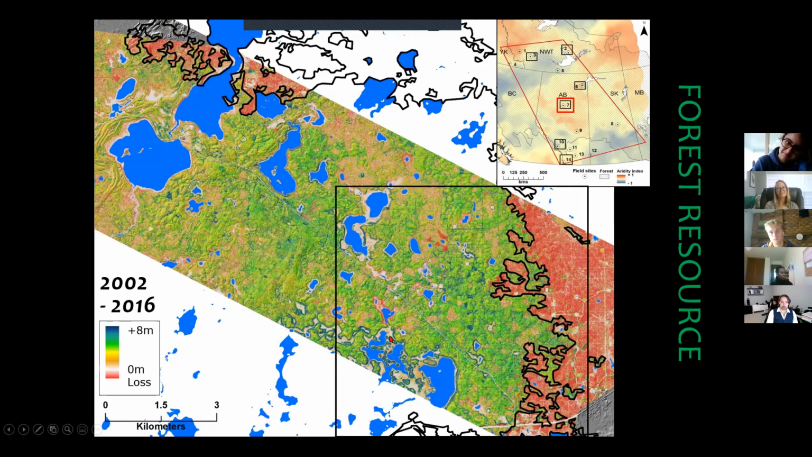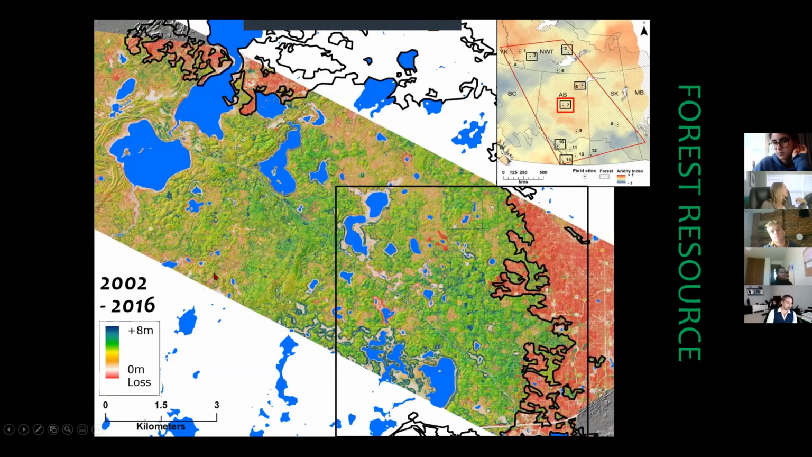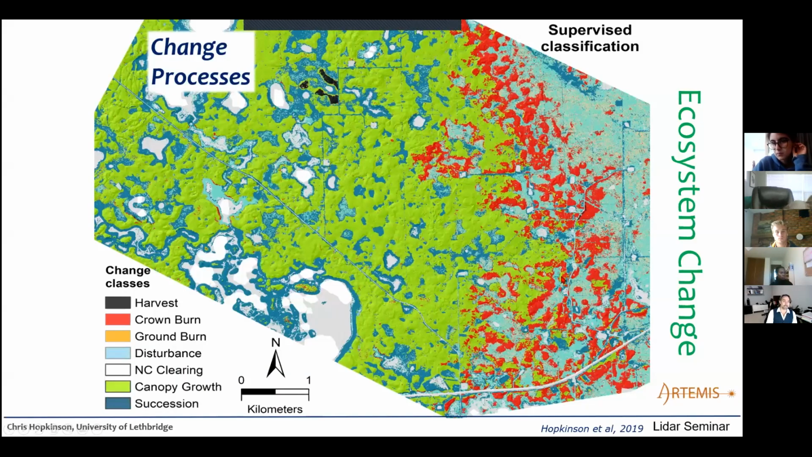Now, I'm just going to zoom in a little bit and show you another image. What we have here is a classification of those change processes. This previous image is just a subtraction, which is interesting in itself and tells us a lot. What we have here is a classification using the entire image stack, doing a trend analysis on each pixel.